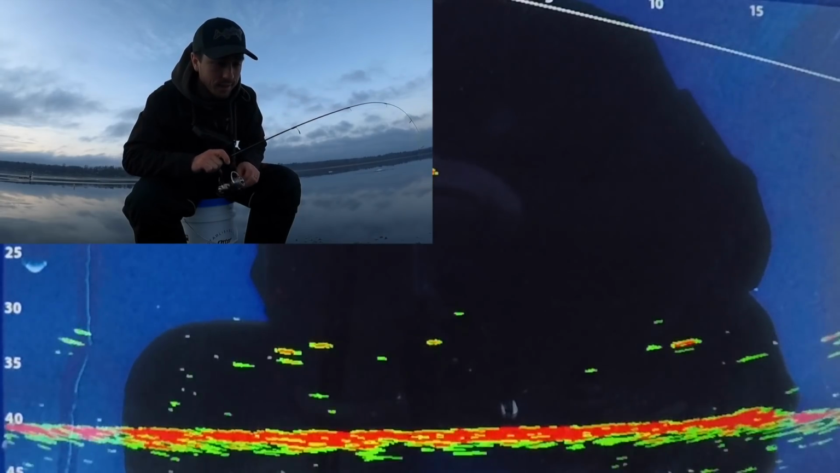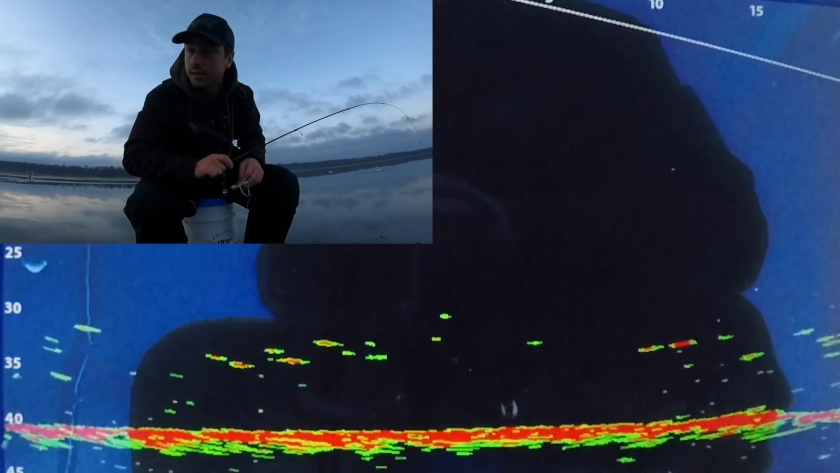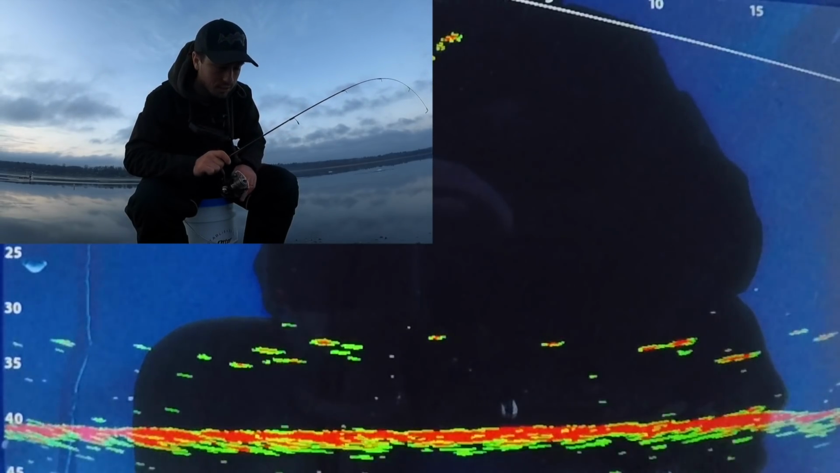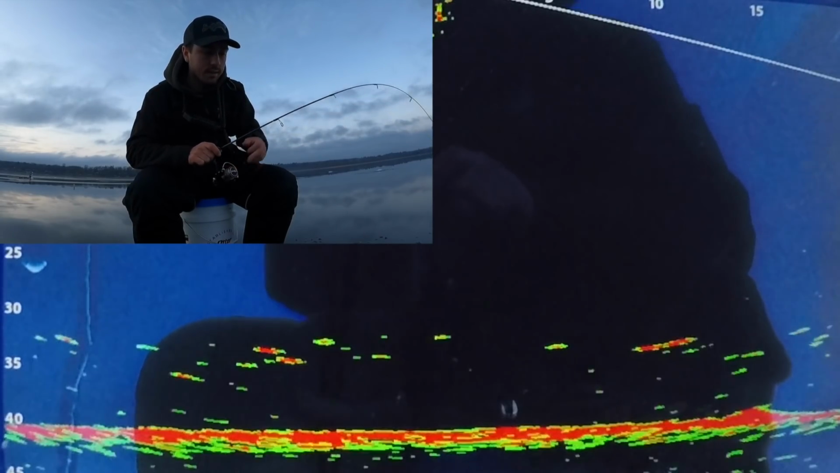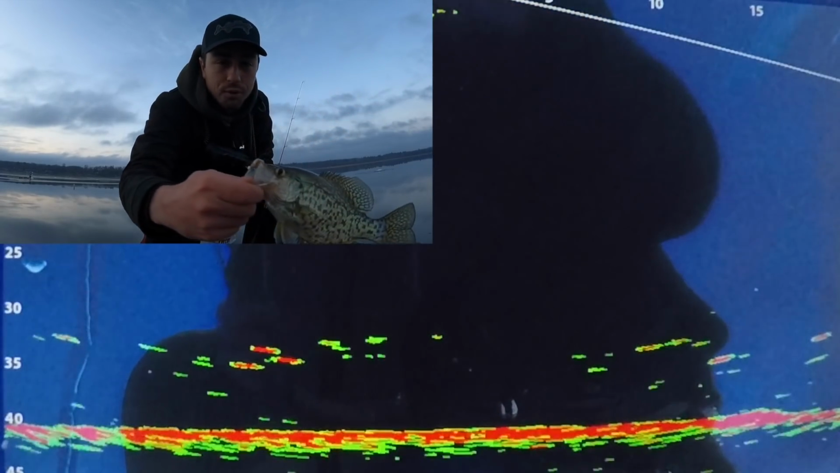That one didn't take long. It's also possible that as we get closer to sunset here, these fish are going to be even more active, and this could just be automatic potentially. But at this rate, we are going to have our limit well before that happens.